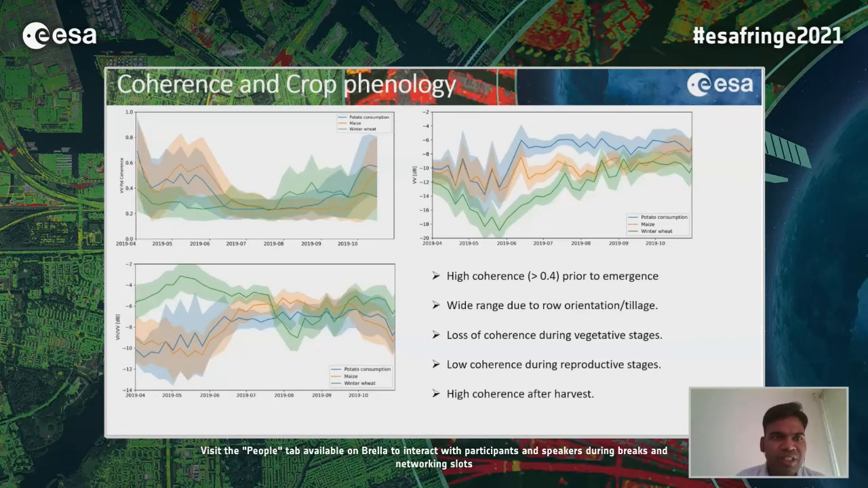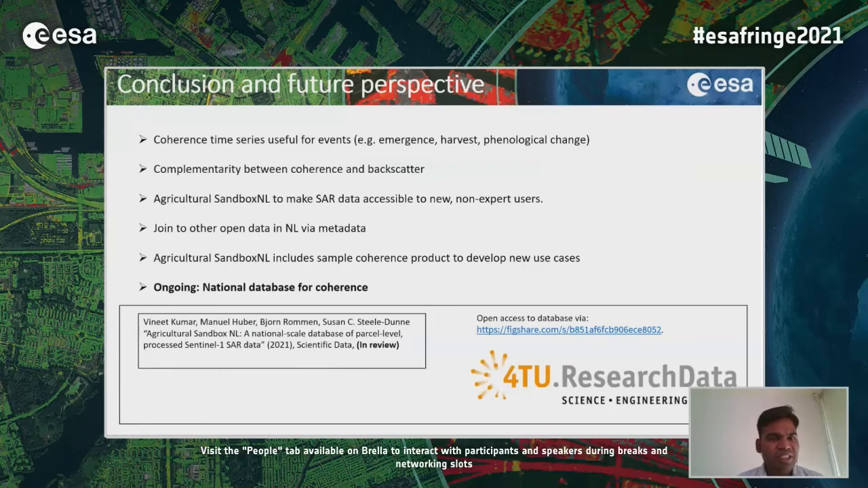backscatter coefficient. So concluding my presentation, the time series coherence is useful for many agriculture events such as emergence, harvest, or phenological changes. And it can work as complementary data to the backscatter and sometimes to the optical data set also.